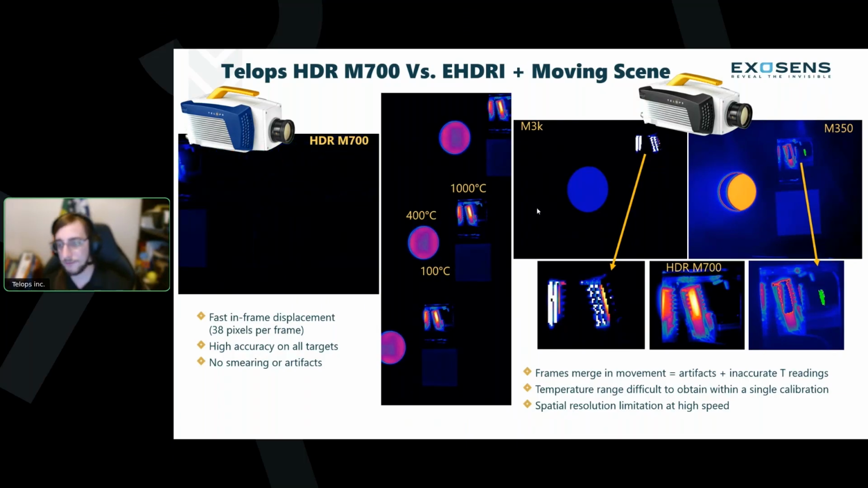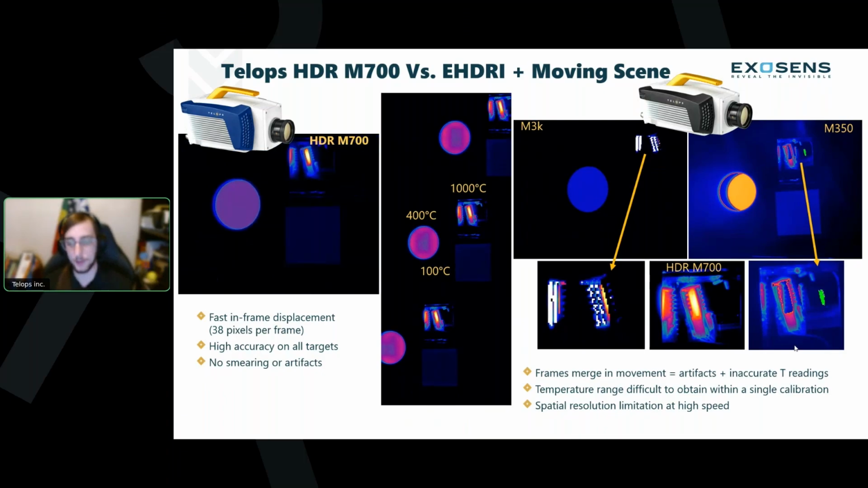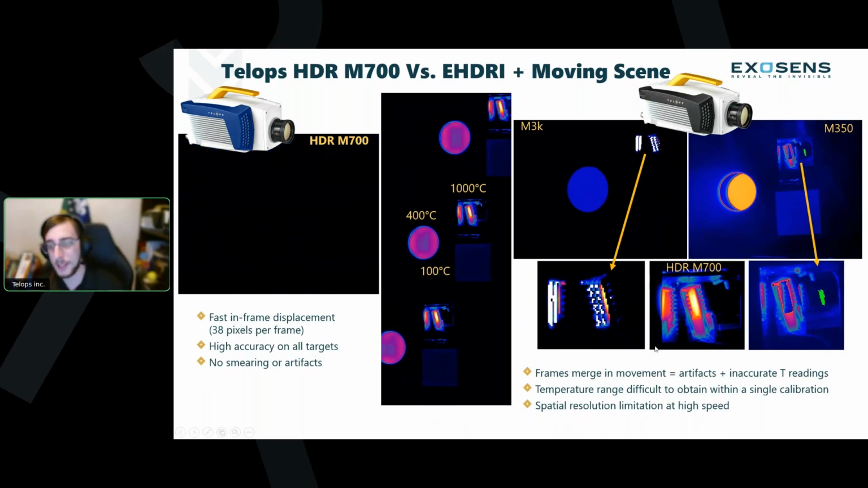The M350 performs slightly better, but we see this ghosting effect right here, especially where this is a sort of ghost as the high temperature object has moved through the scene due to the reconstruction. There's also saturation. Neither of these would be acceptable to us in terms of data quality. However, the HDR, perfect image.